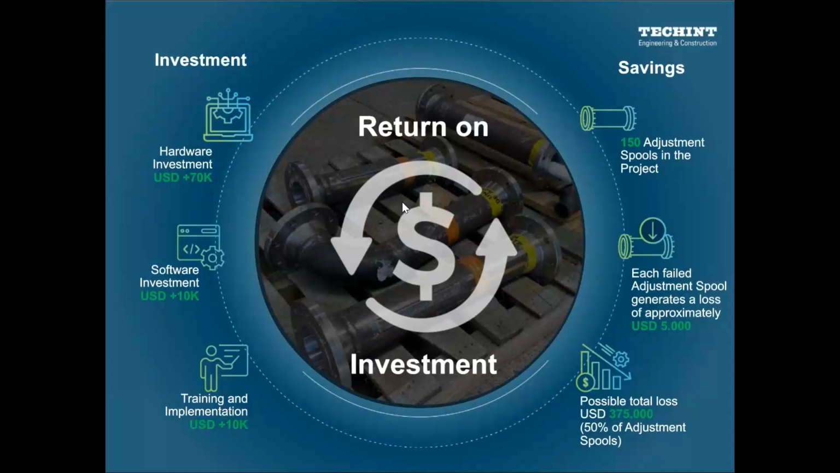So if we have this 50% of adjustment spools with a wrong dimension, we can obtain a very big loss of $3,075 in the project.